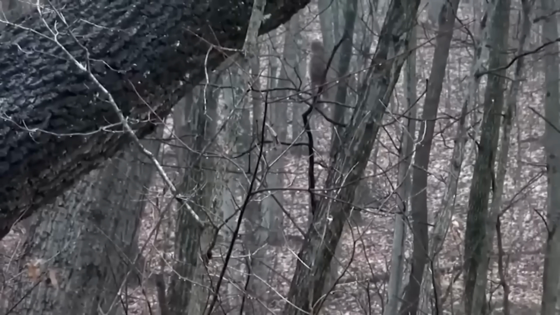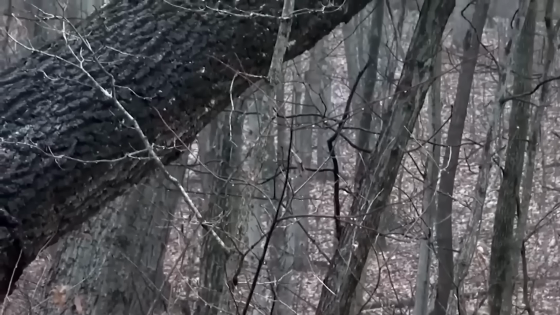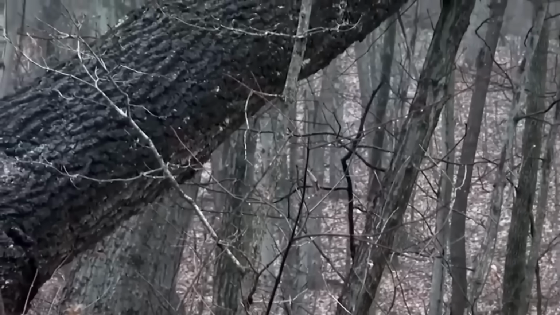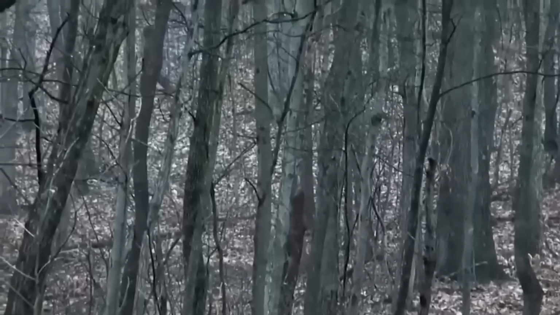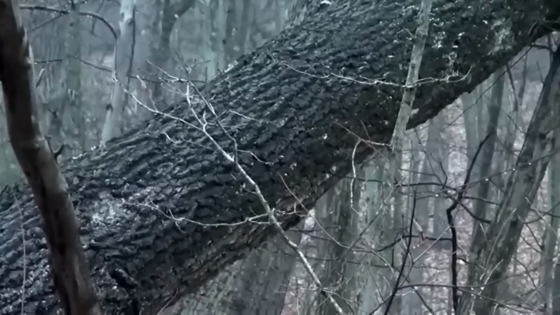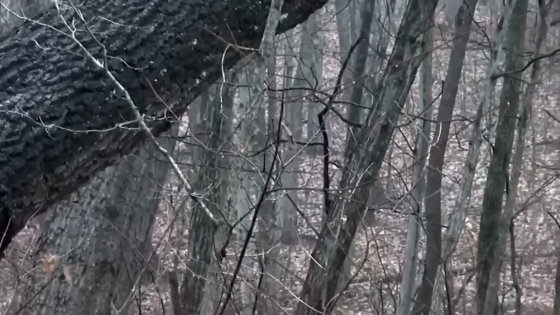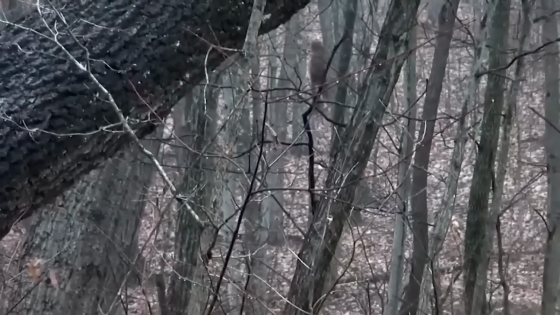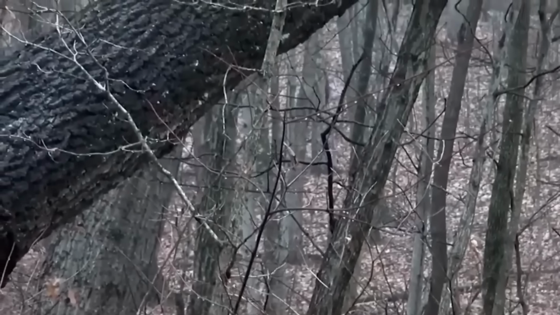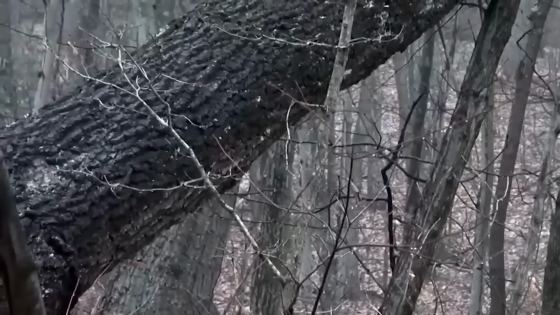This video, taken in the quiet of a wintry woodland, naturally brings up the question, could this be the elusive Bigfoot? It's a thought that excites the imagination, considering the tales and legends surrounding such a creature. Though the idea of spotting Bigfoot is fascinating, realistically, it could also be something more mundane, like a person in a costume or an animal that looks unusual from a distance.